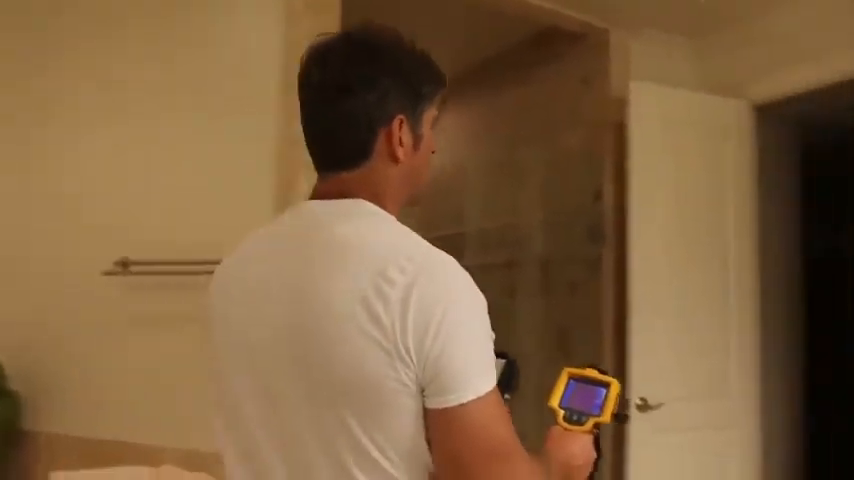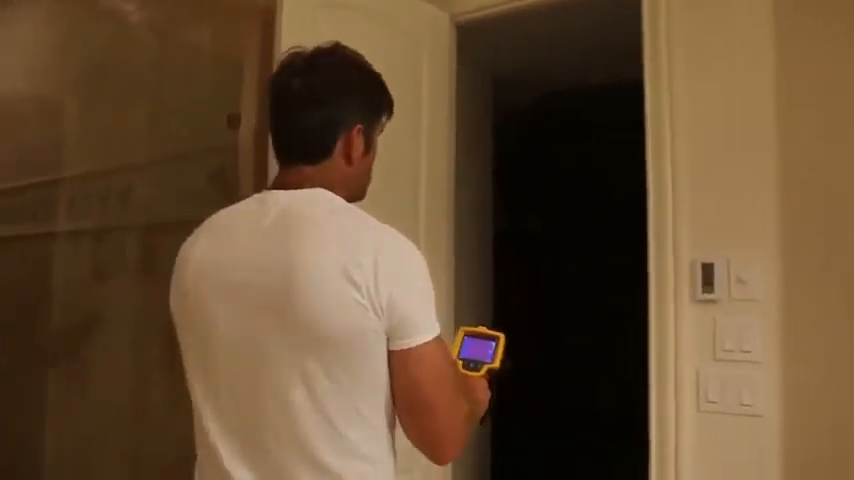We're going to go into the room here. This is the bedroom, and these are exterior walls. So we should be able to see the framing, or the temperature of the framing. Uh-oh, why is this saying auto shutdown? There goes my video. No, you gotta be kidding me. It needs to be charged up.